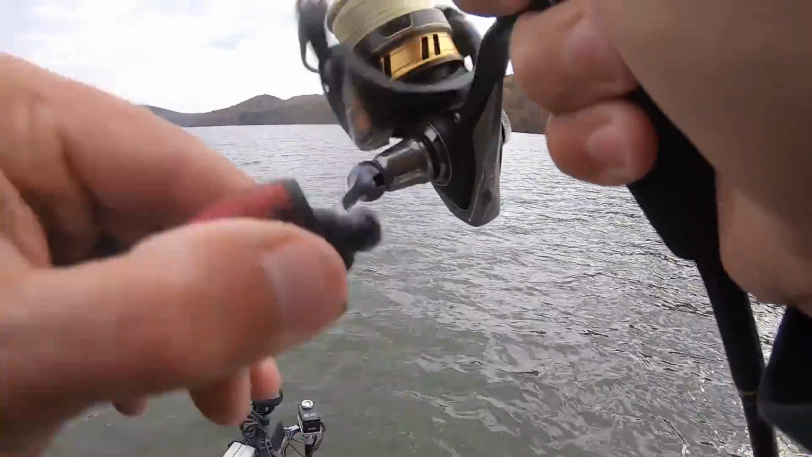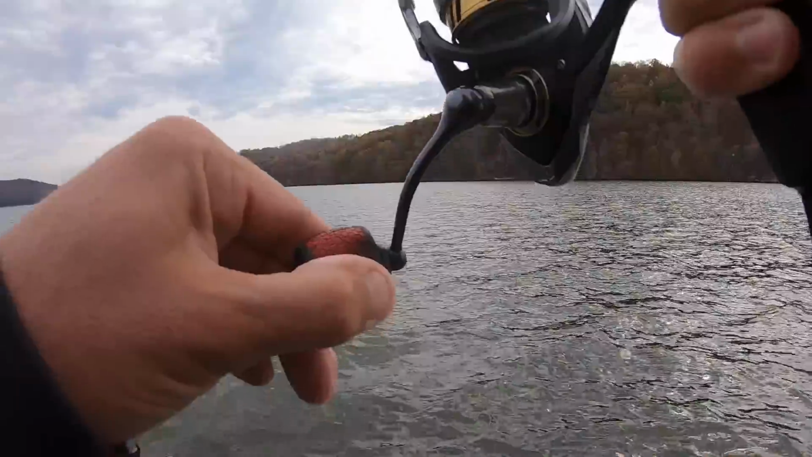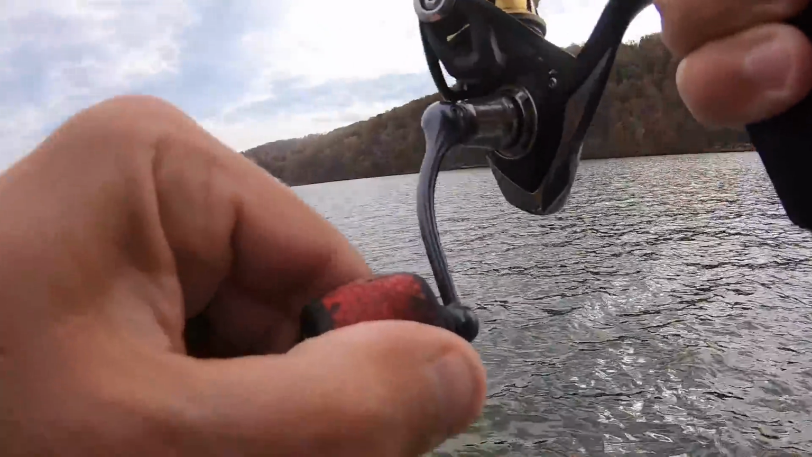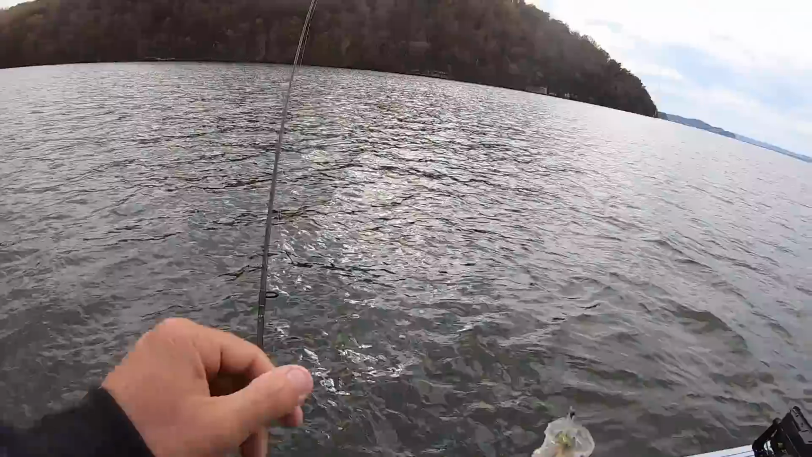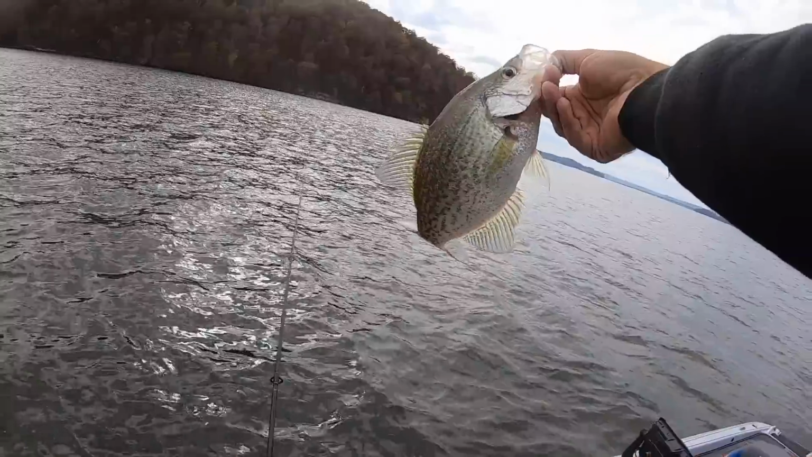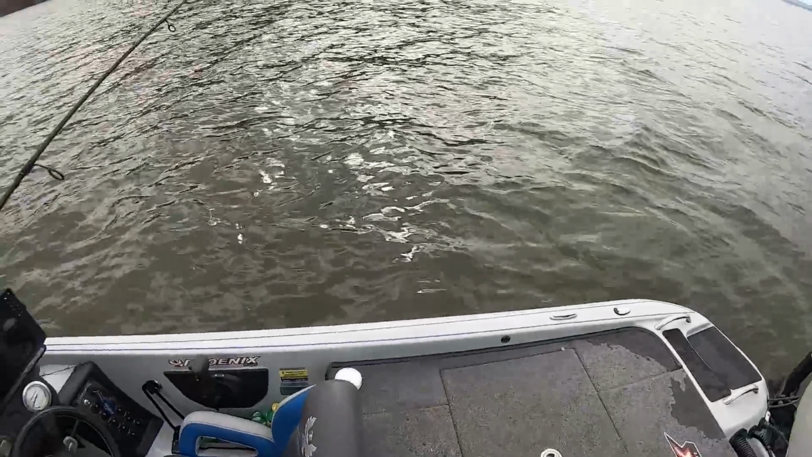There we go. Looks like another decent one. Oh yeah, another good keeper. We're going in the right direction now. That's a nice one. Maybe they're finally starting to bite a little bit.